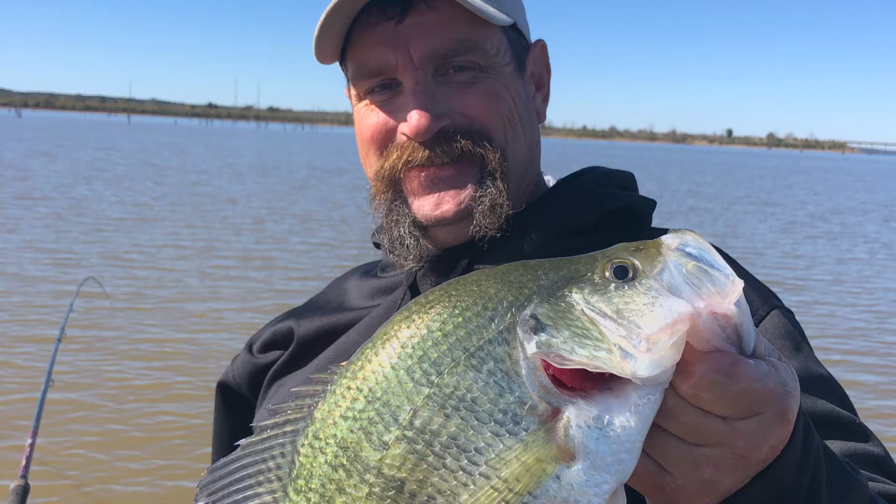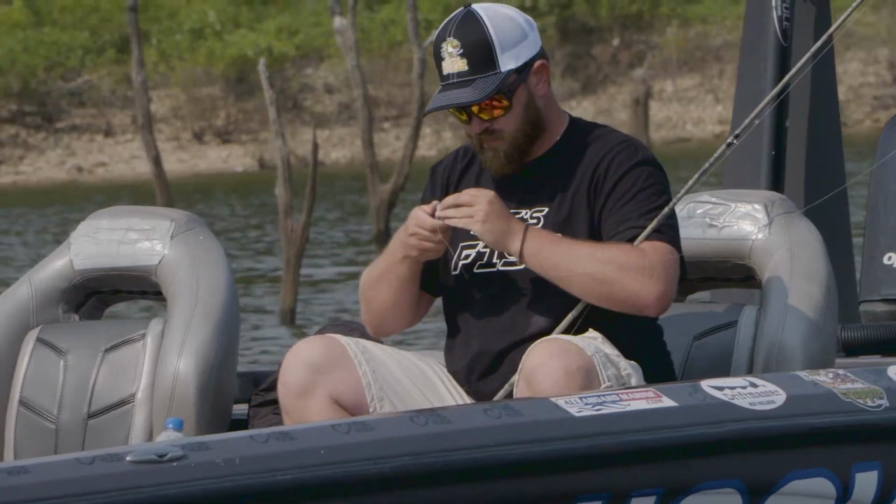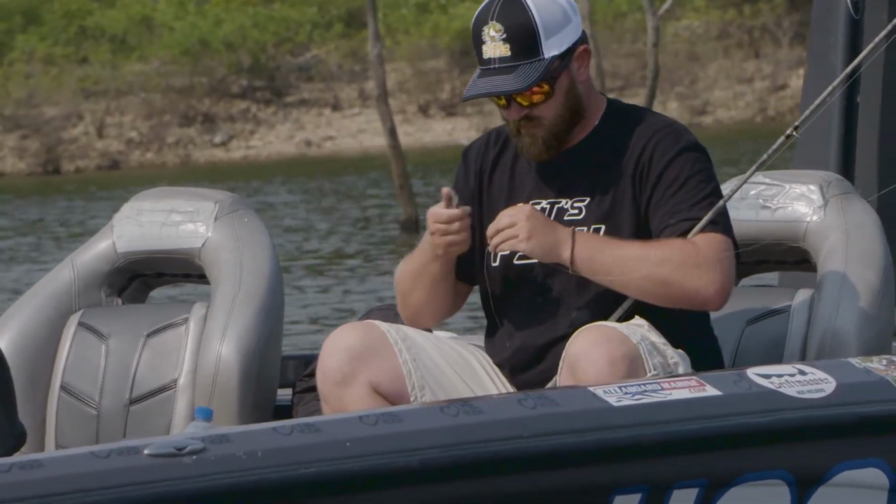Back in 2018, my dad and I placed third in the national championship on this lake. And then this year, he passed away right after the Grenada tournament. When we came back here, I had a tournament and I fished it by myself. That was the first tournament I fished without him in the boat with me. And I was able to get third on this lake again.